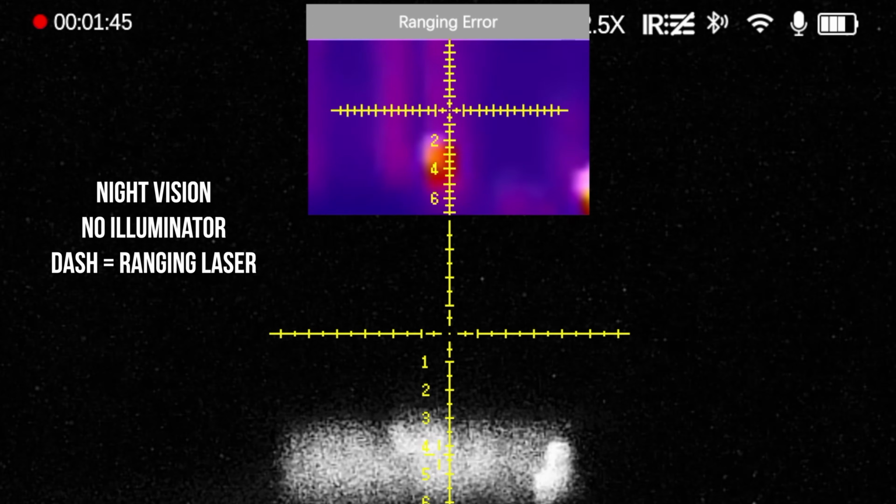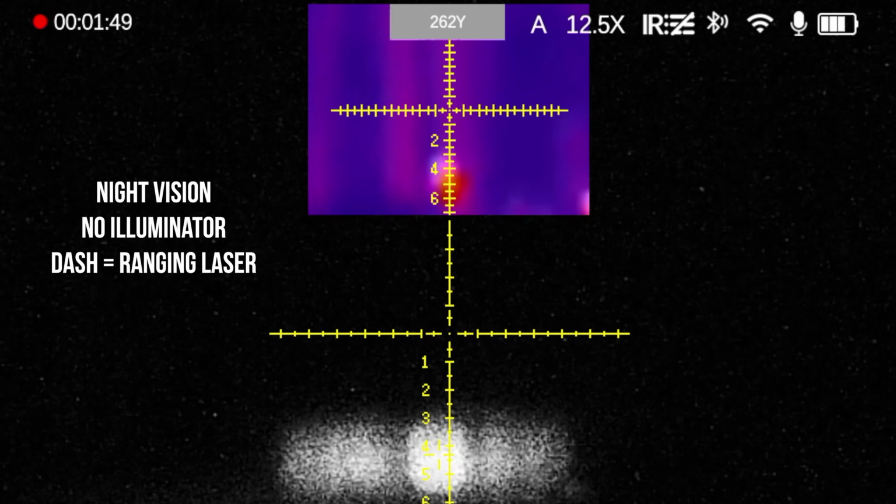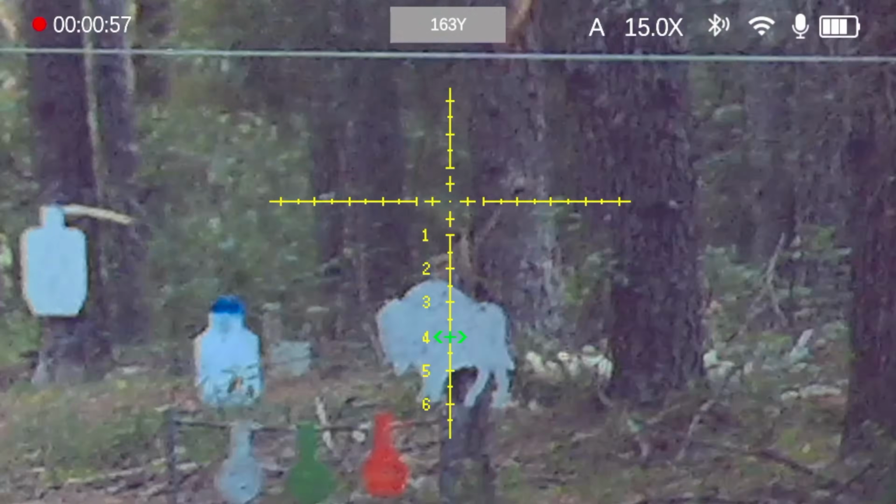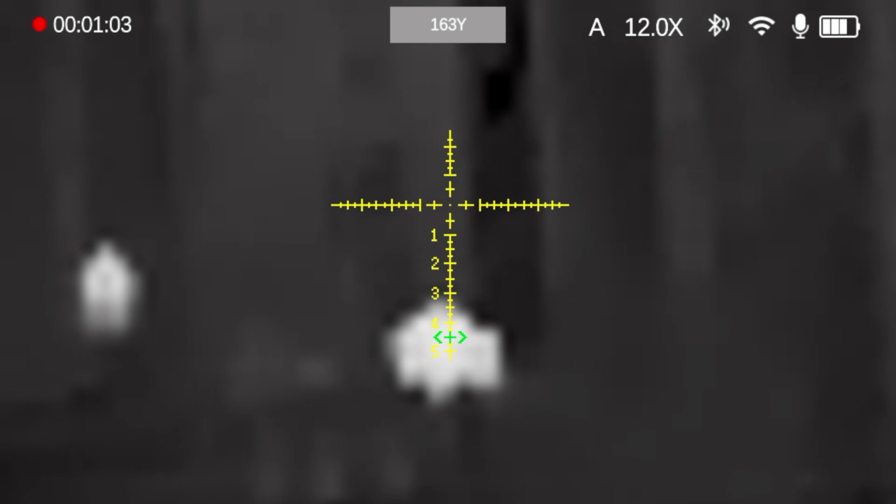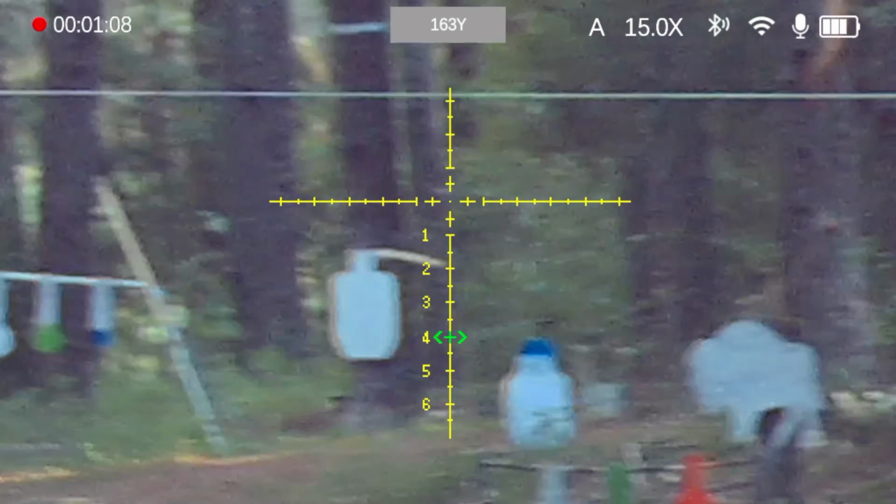Cool. The rangefinder is gonna hit a certain place. The cool thing is, under night vision, you can see this dash as the laser goes out. There we go, 163 yards. It shows me my drop's about 4 mils. We'll zoom in just for kicks, hit the buffalo, and we hit. We can switch to thermal just as easy. See if my zero's the same. And it's a hit. All right, we're gonna back it on up.